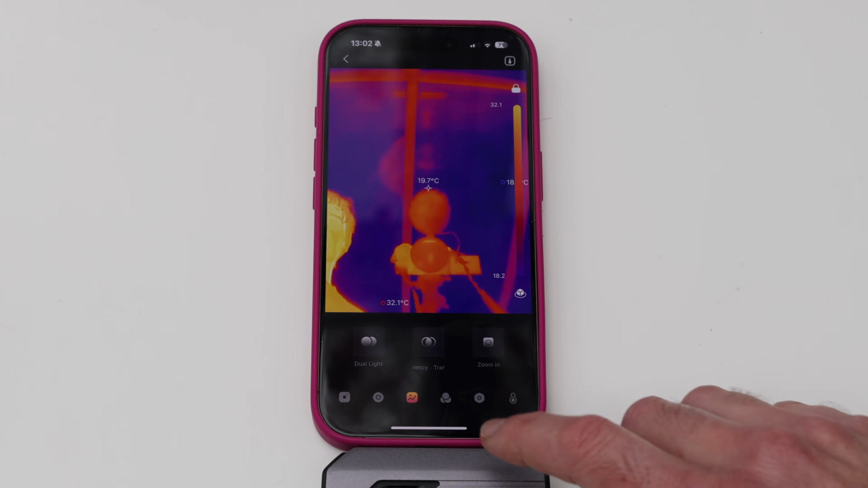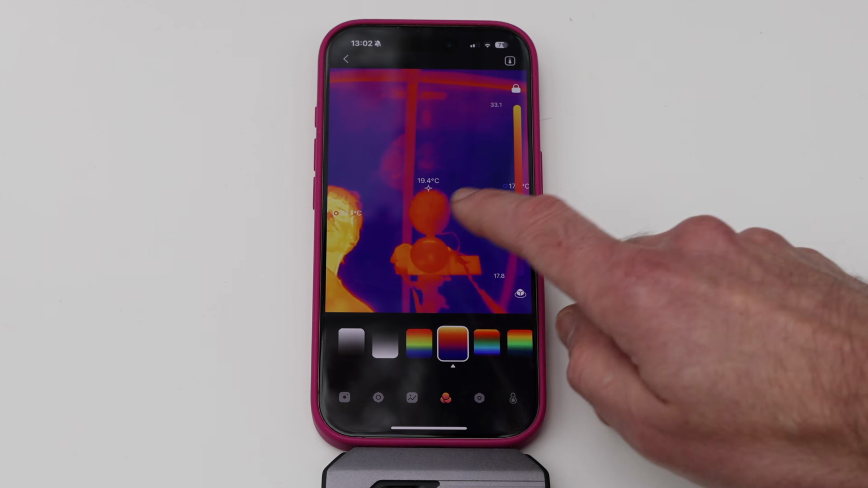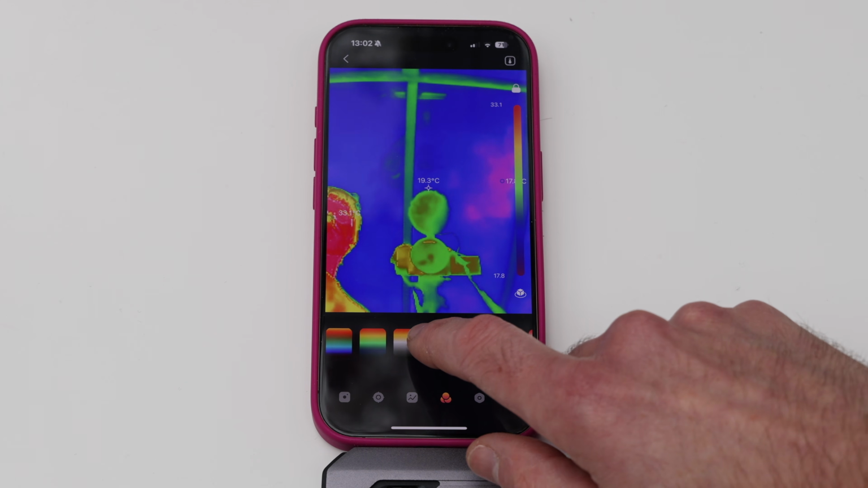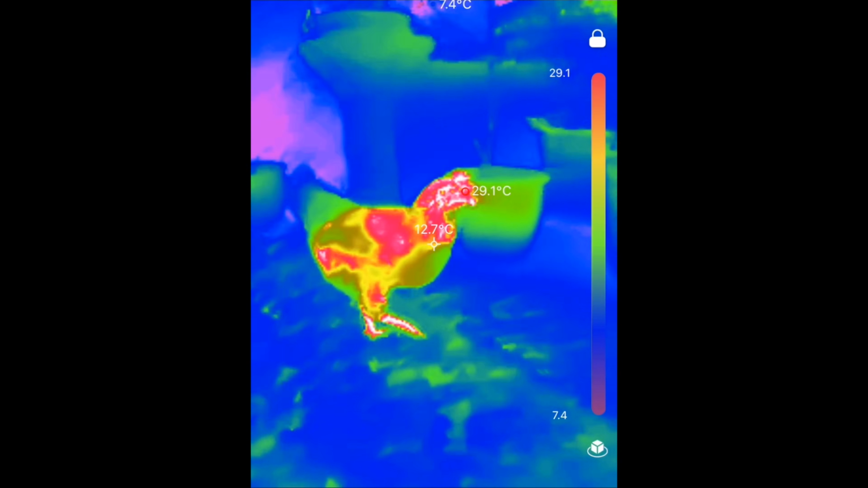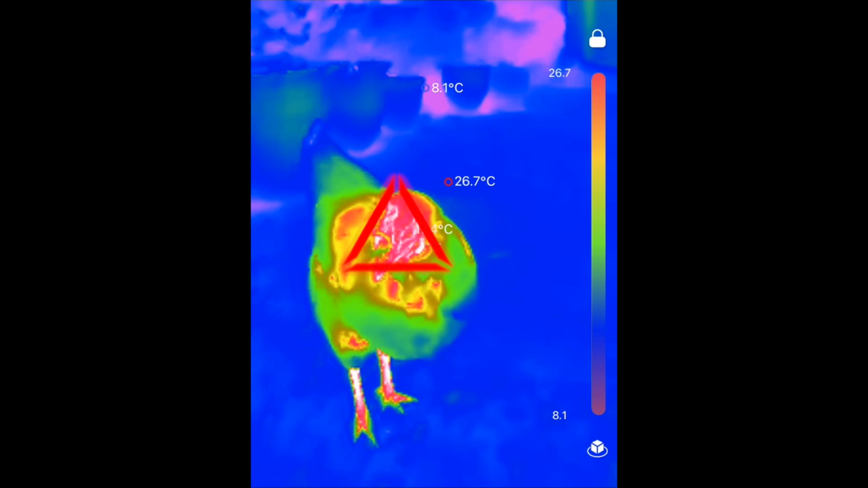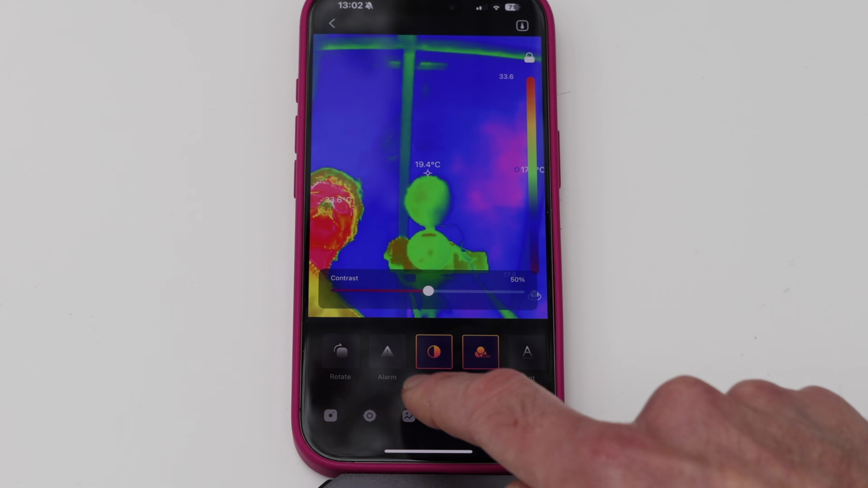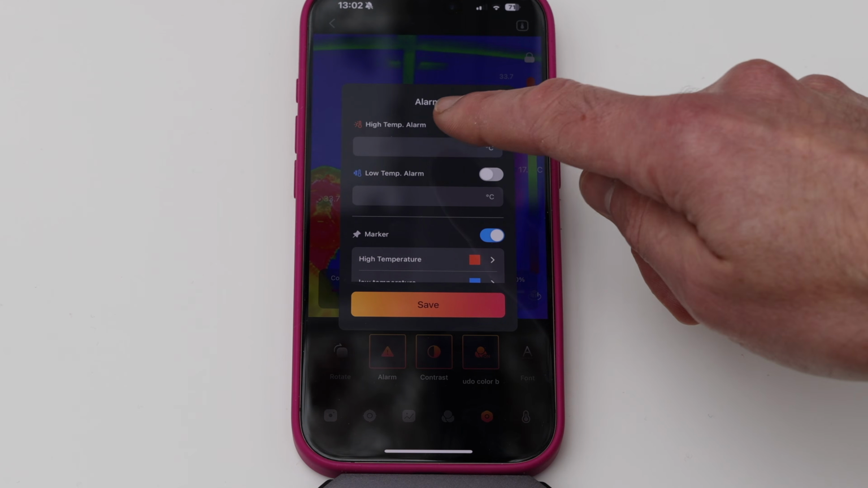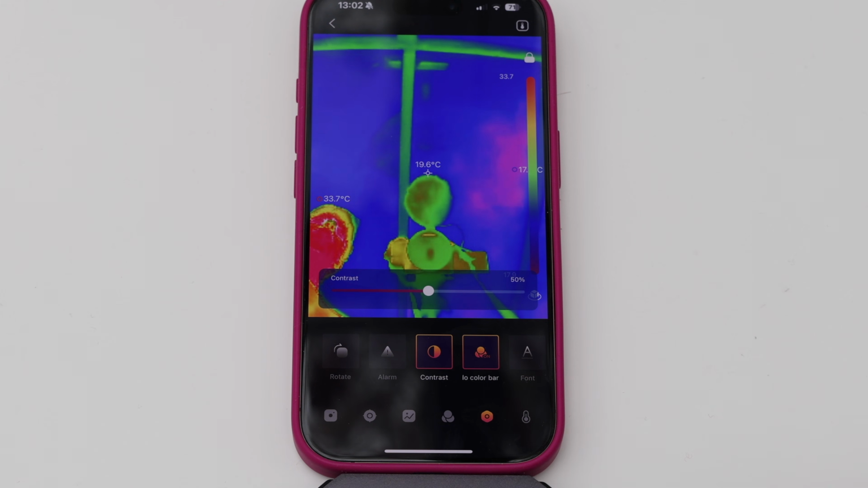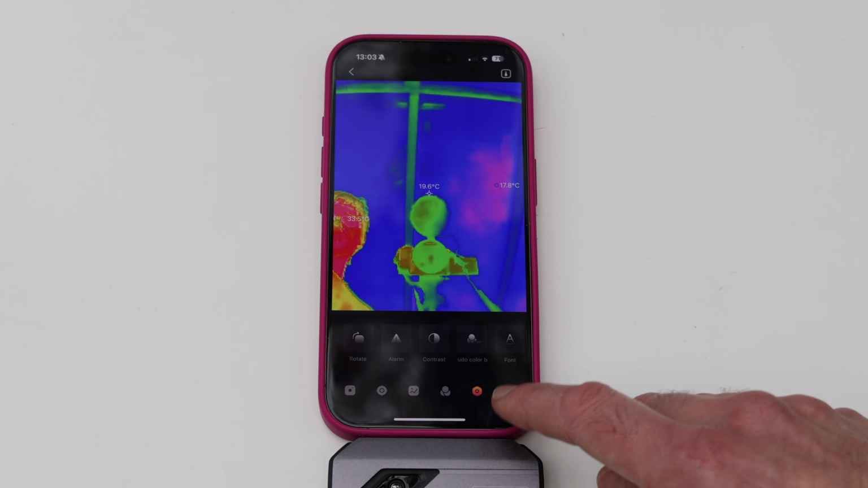So that's very neat. If I click here, you've got lots of different modes. That's the default one, but you can select the one you most like. And in fact, the one that's most like Predator. And then you've got all these other things that you can do, like rotate and contrast, high temperature alarms and that kind of thing. That's all really useful. So I imagine you could just set this up if you wanted to, and perhaps set an alarm if something got too hot. Clearly lots of options on here.